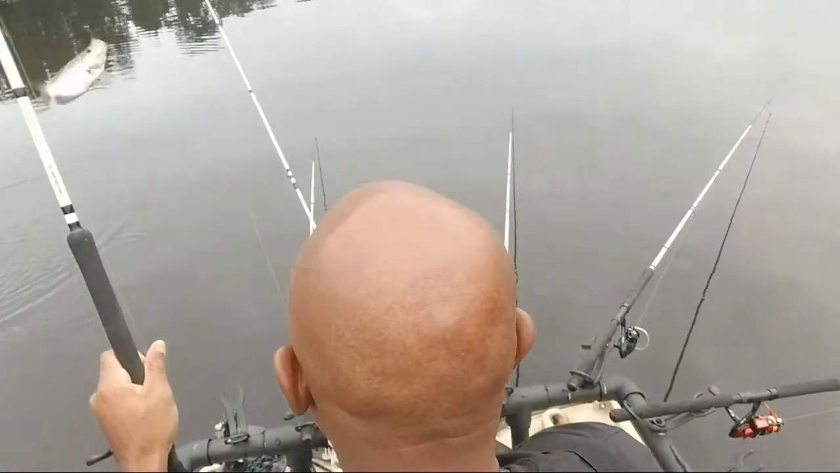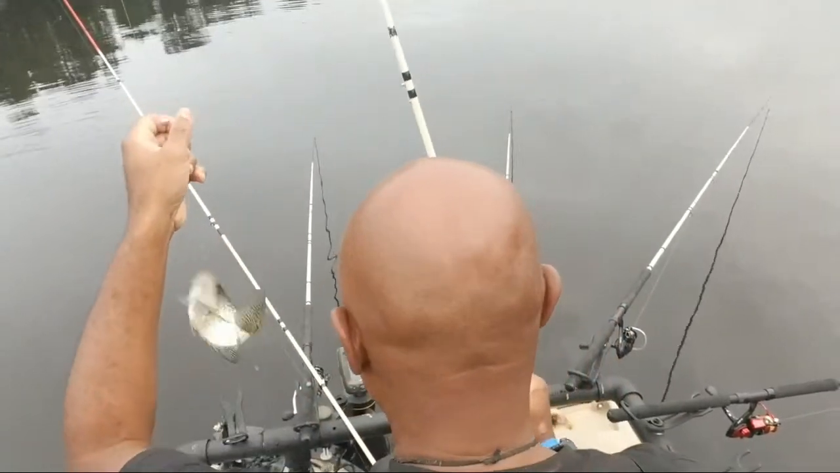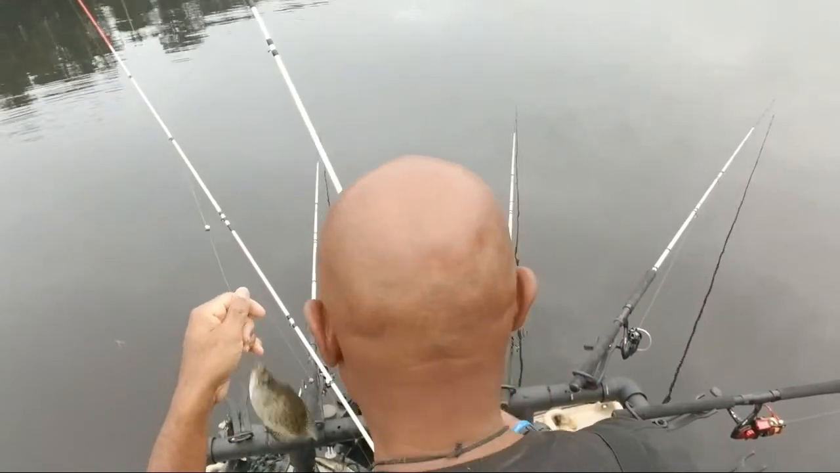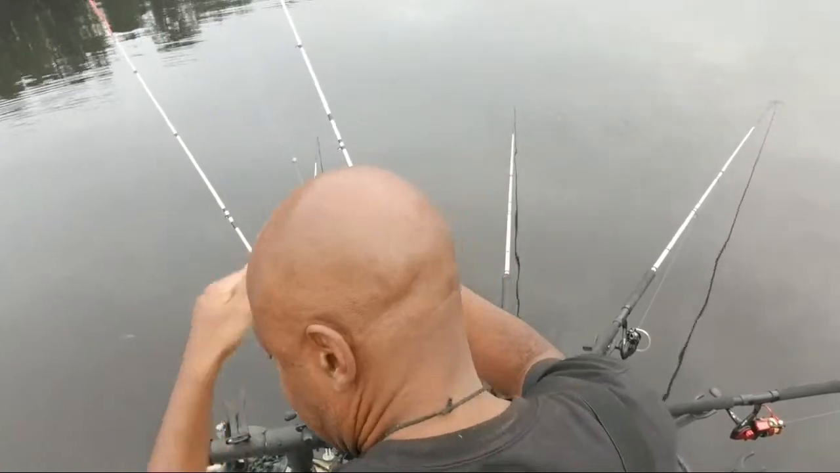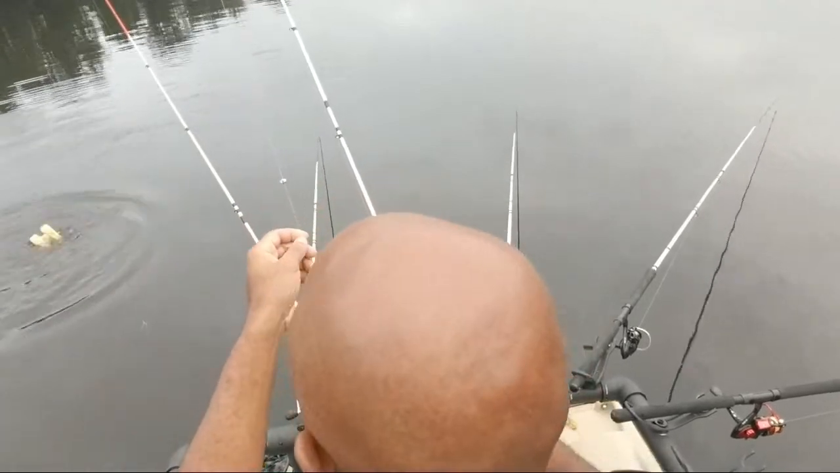It can be a different world from the front of the lake to the back of the lake. Okay? It's different. Now, this is a good keeper. I would keep him. So let me throw out a marker, so I know approximately where the fish are.